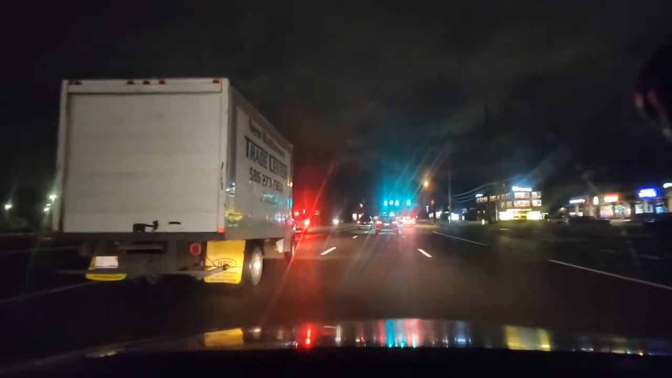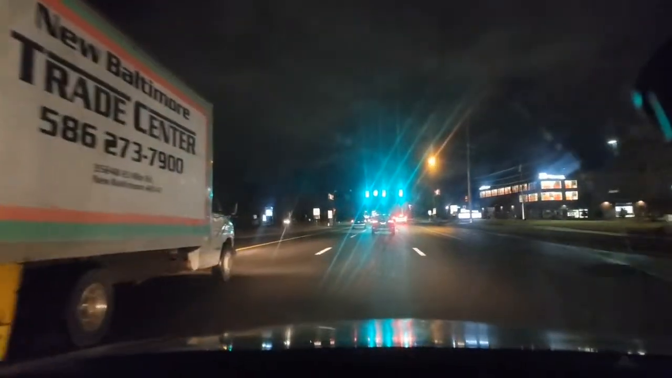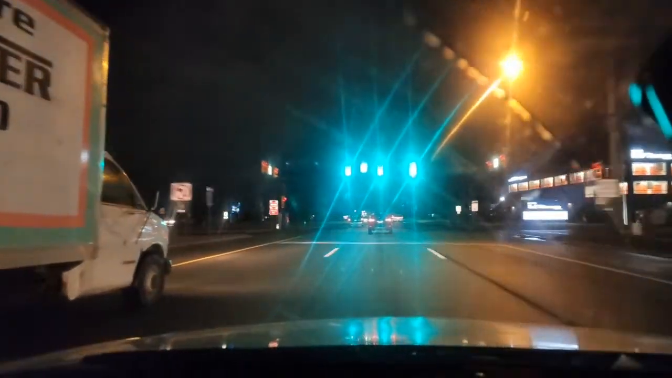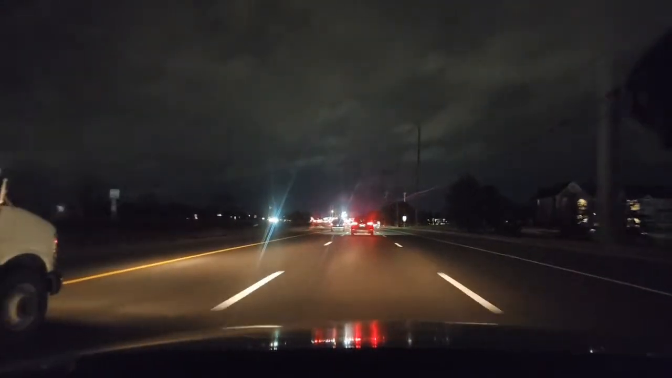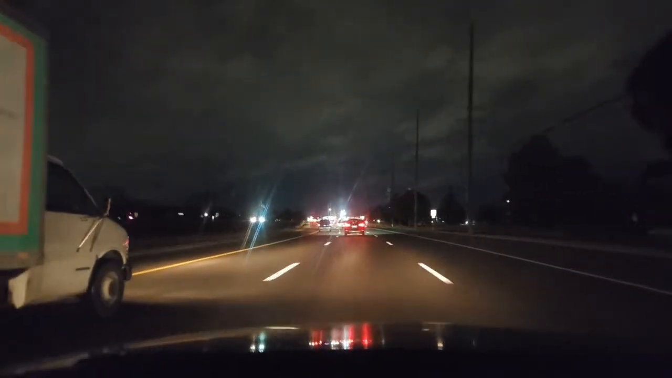So we're looking at some opportunities, but also next month, oh, this truck is loud. Hear this? Get a muffler, bro. Imagine hearing that for an hour.